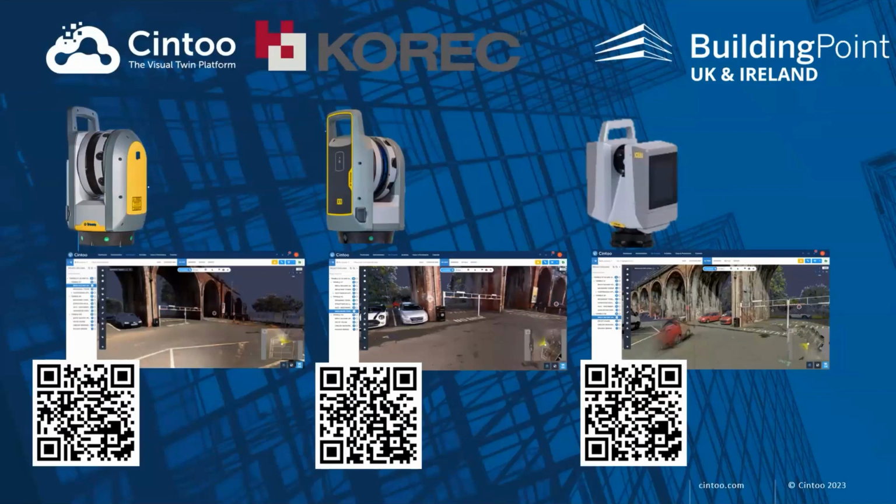Just to really make my point, these are the main scanners that Trimble has in their fleet as tripod-mounted scanners. From left to right, you have the X7, the X9, and the X12, and below, a little snippet screenshot of the same data set that was captured in the same location by each of those scanners. And below that, a little QR code that will take you, and I will invite you to get your phones out or take a screenshot, fine, and scan that code, and you'll see that it will take you to the Cintoo project where that data is hosted.